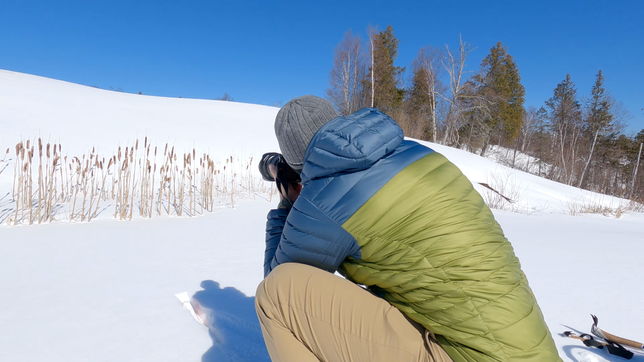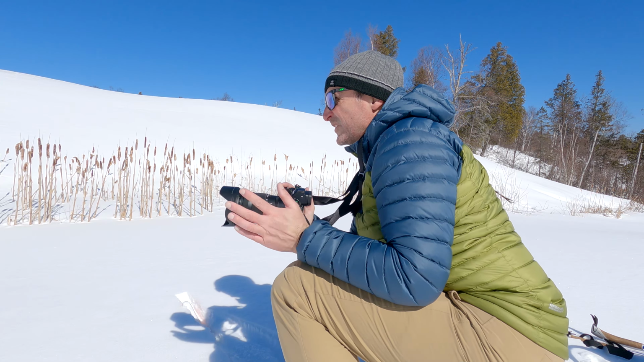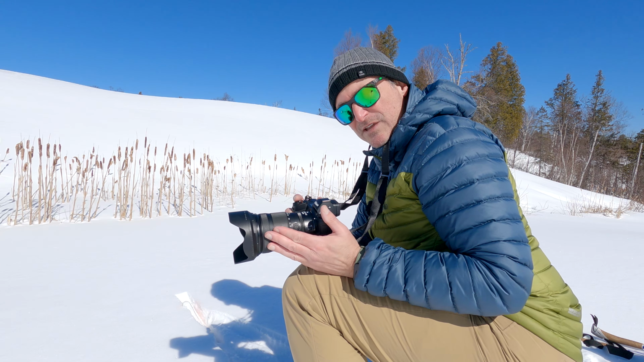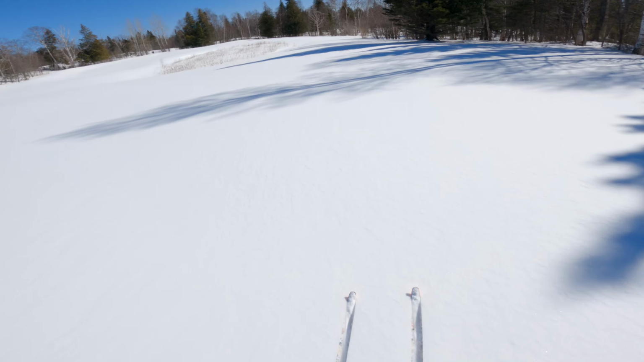On the way down, I stopped to photograph my ski trails. And on some of those, I was zoomed pretty far at 100, 120. We'll see how they turn out. We'll see how this one turns out. But so far, the evaluation on this lens is that at 24 millimeters, it's probably not going to be an infrared lens, even at f4.